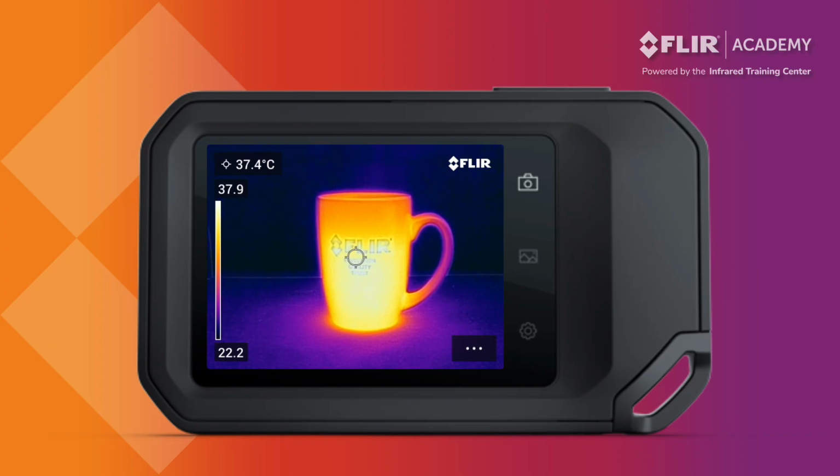The clicking that you hear is a shutter that drops down in front of the detector inside the camera. Its purpose is to provide a uniform target for the detectors to reset against. The result is a better image that's more thermally stable and consistent throughout your inspection. You can force a non-uniformity correction by holding down the gallery button located next to the touchscreen display. The image will pause for a moment while the shutter engages and the word calibrating appears at the top of the screen.